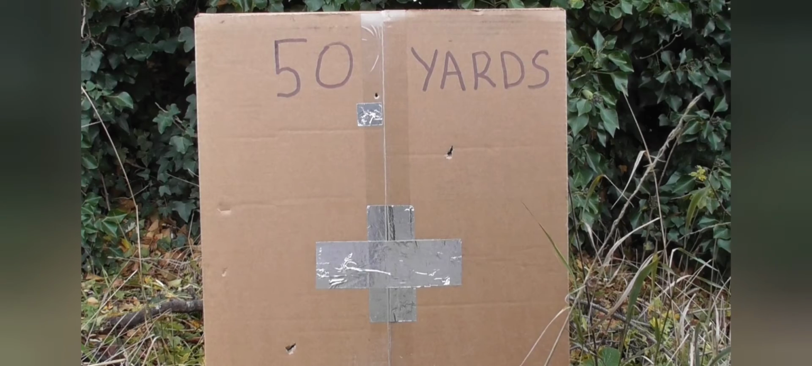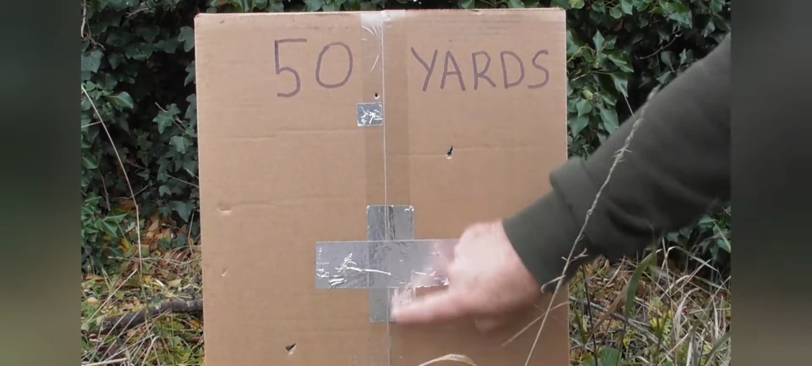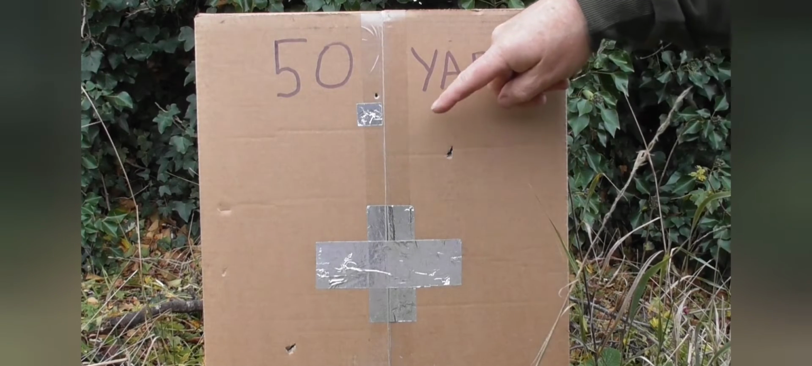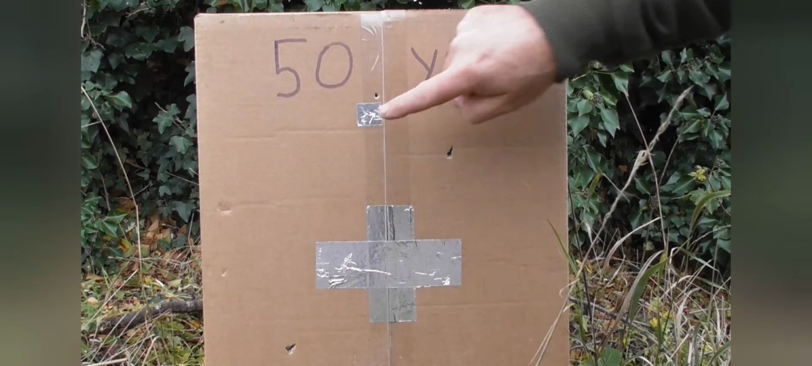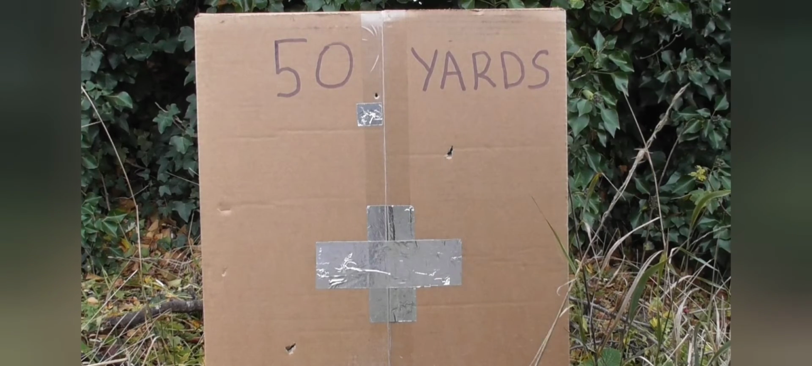Okay, so here's my target. As you can see, set up for 50 yards. All I'm using is aluminium tape. Stands out really well in the thermal. I had a couple of shots initially. This one here was the last point of impact, so I'm going to use that as a reference for when I use the one-shot zero, and then hopefully put it somewhere about there.